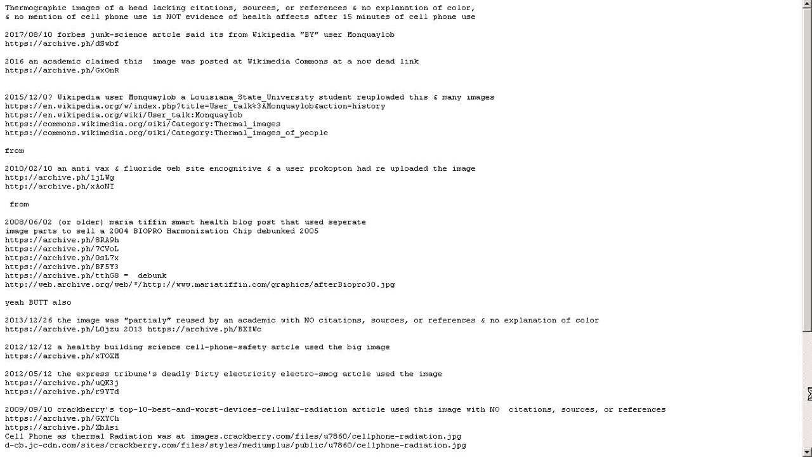Okay, now it's all text. You don't have to read this on the screen with me. You can just stop the video all the way back there, I told you, and just read the damn description. Thermographic images of a head lacking citation, a link to a source, references, no explanation of what the colors represent, and most people forgetting to remove the sequence number because before and after pictures are flipped. No mention of cell phone use in almost any of the image sources that are older. It's not evidence of health effects after 15 minutes of cell phone use, but if you want it to be, they're in the wrong order, which means somehow cell phones cool off your face.